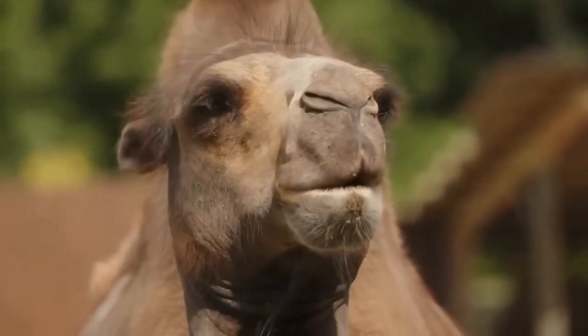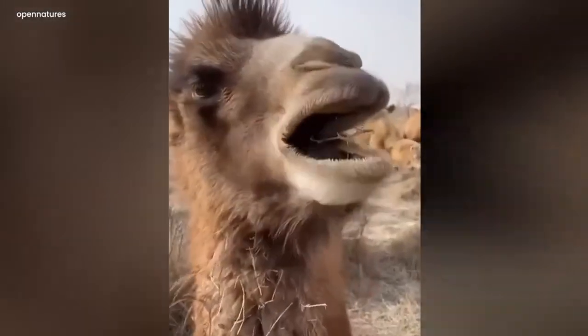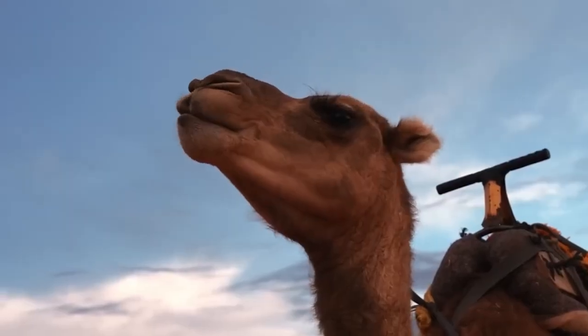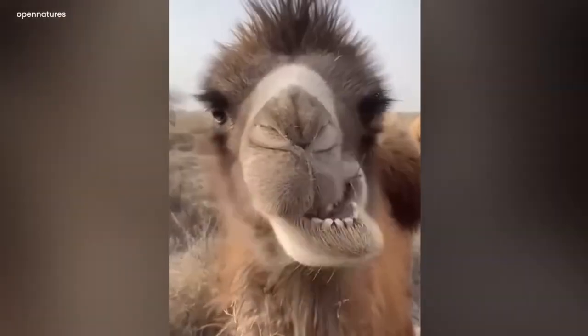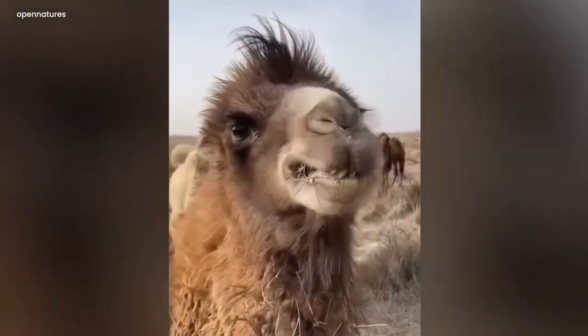Think of it as their lips' natural armor. Therefore, these hardy animals can consume harsh, thorny plants in the desert with ease and effectiveness. Camels have several exciting adaptations that help them survive in the harsh desert. This is only one of them. It's impressive how well nature equips its species for survival.